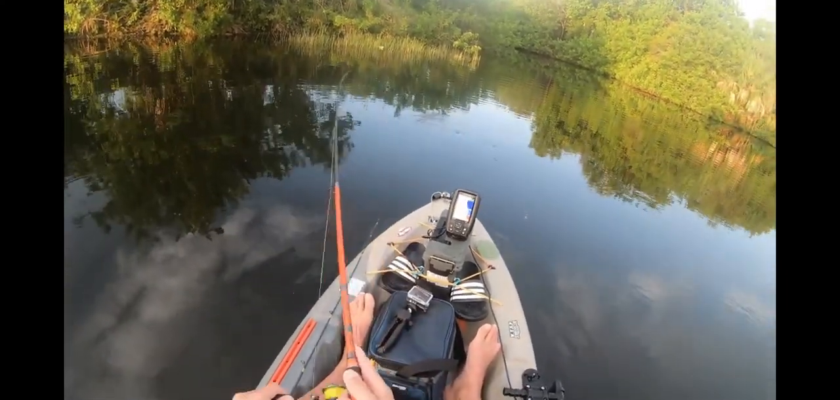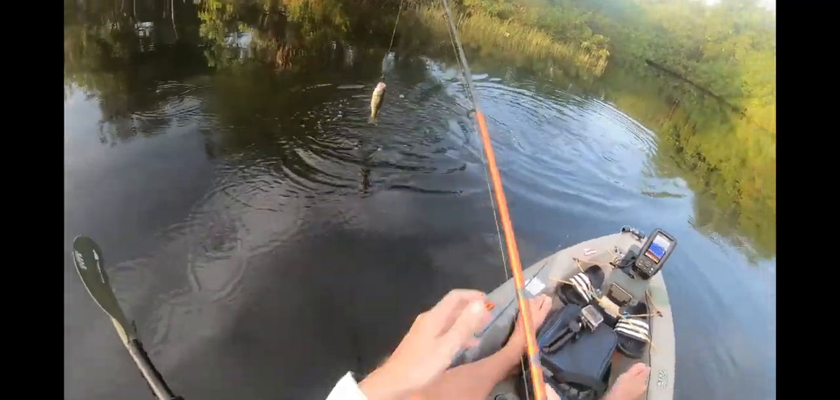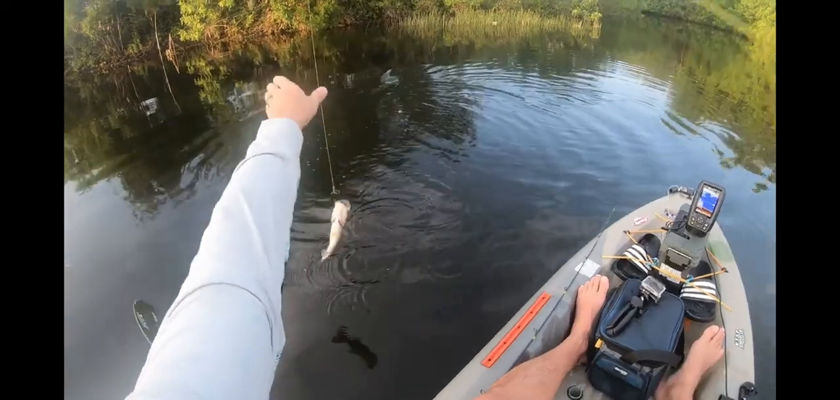Oh, there we go, found one in the grass. Found one in the grass on a worm.